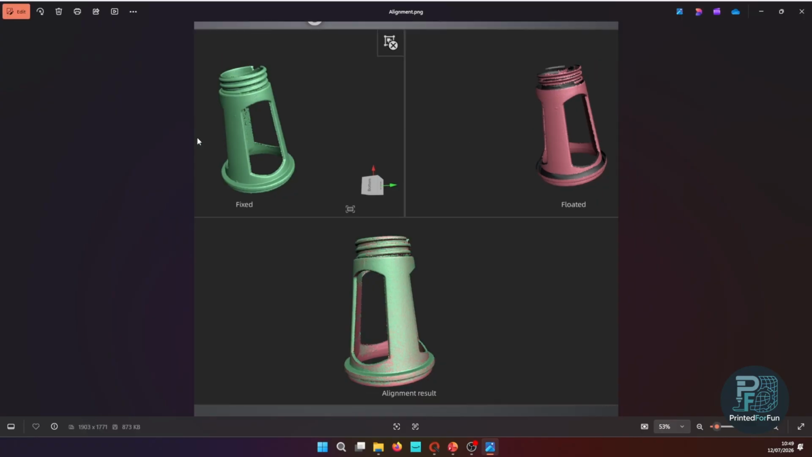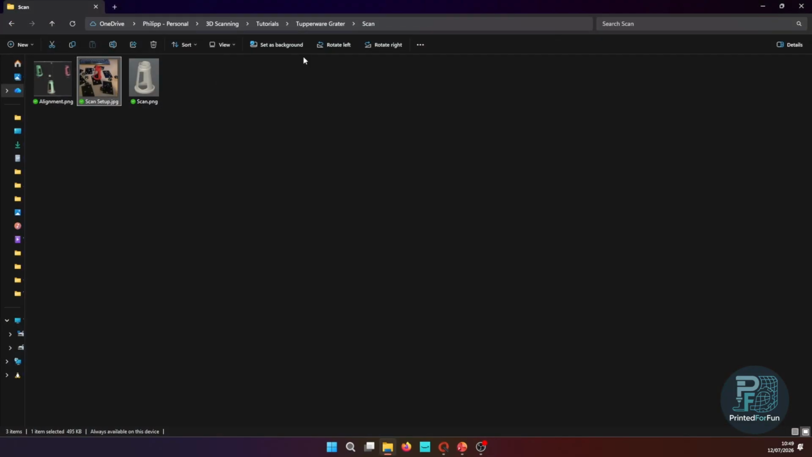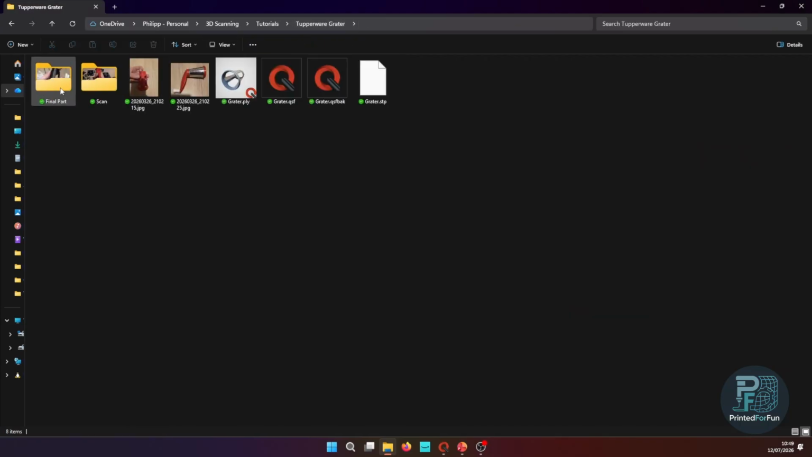I scanned it from two sides with the EinScan Rigil, from the top and from the bottom, and then just aligned them. The final scan result looked quite nice. It wasn't done with any scan spray. It may have been beneficial, but the outcome was simply good enough for me to use, so no need to spend additional time on scan spray and cleanup. And then it goes to reverse engineering.